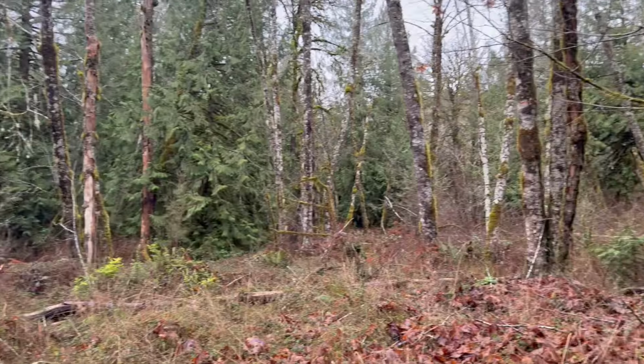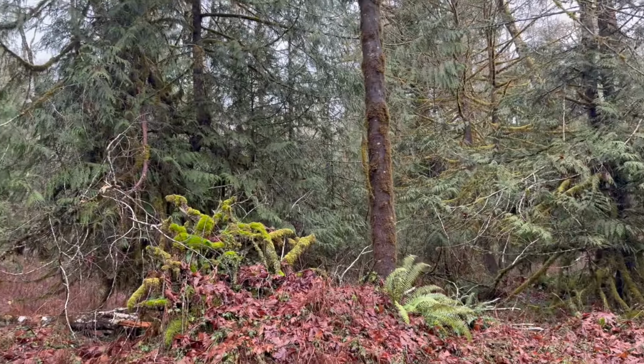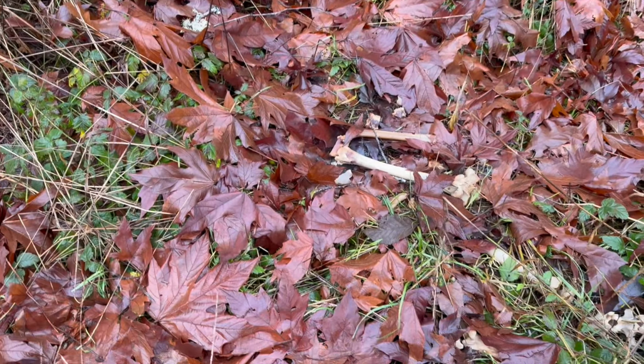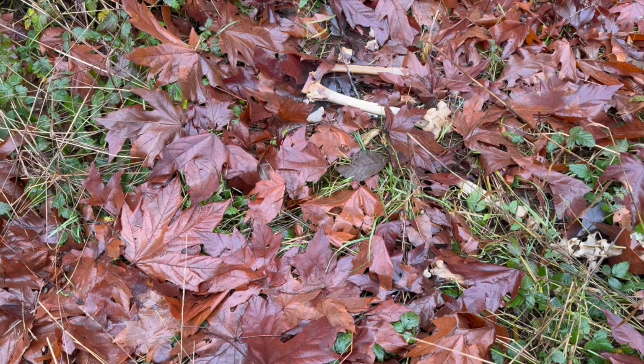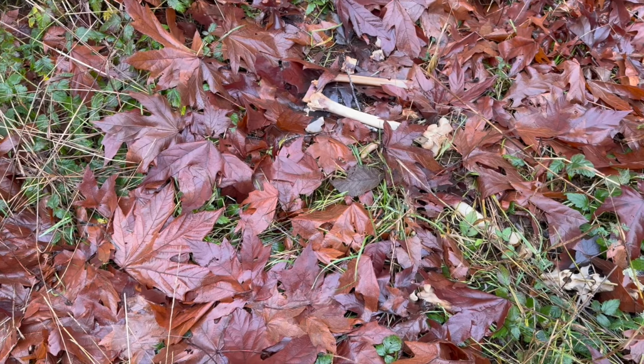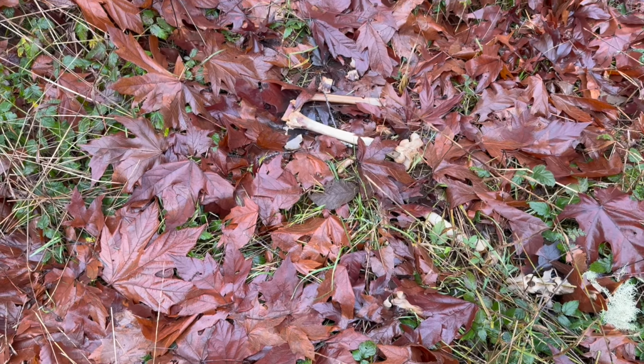But what is hiding in the memory card of that trail camera? We have to wonder. And what about our Bigfoot goodies? Oh my goodness. What's this? What is this? These are bones. They left some bones here. I wonder what kind of bones they are.